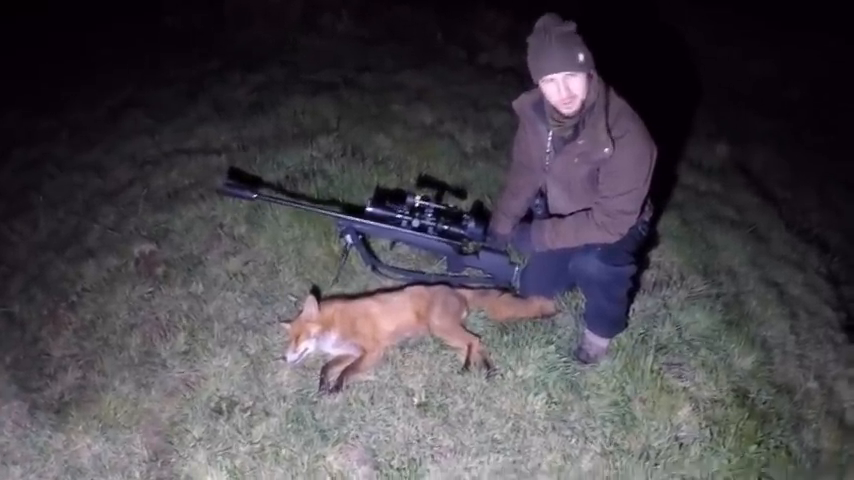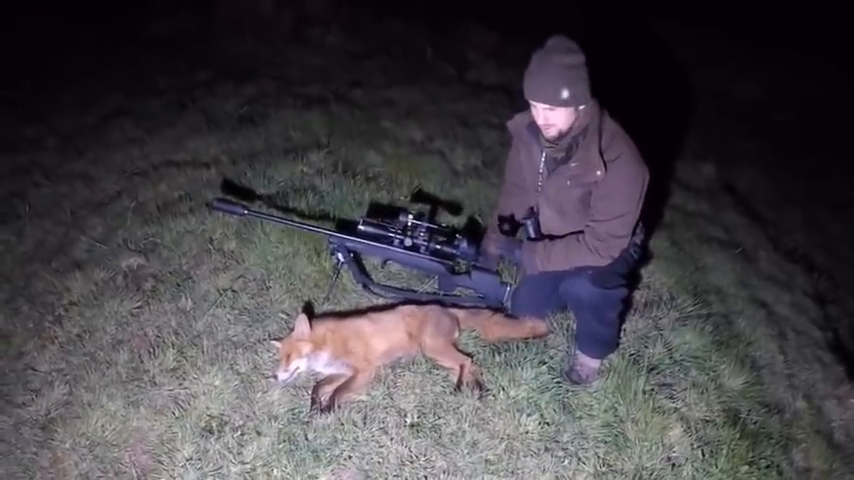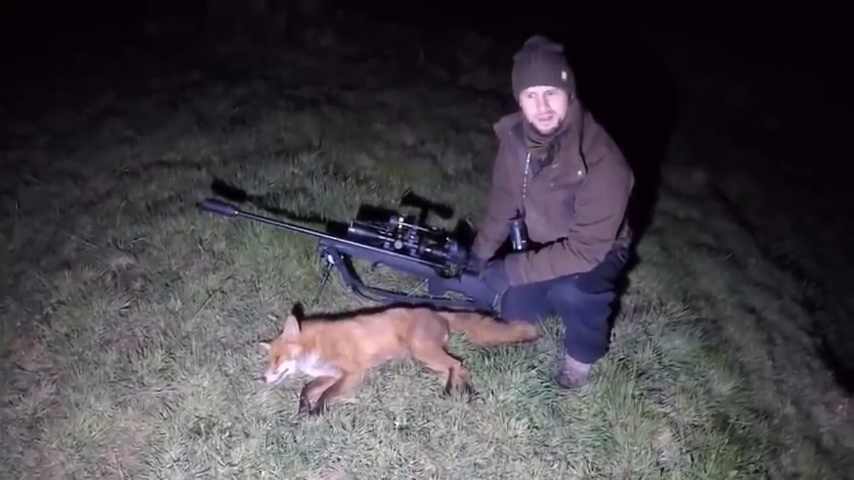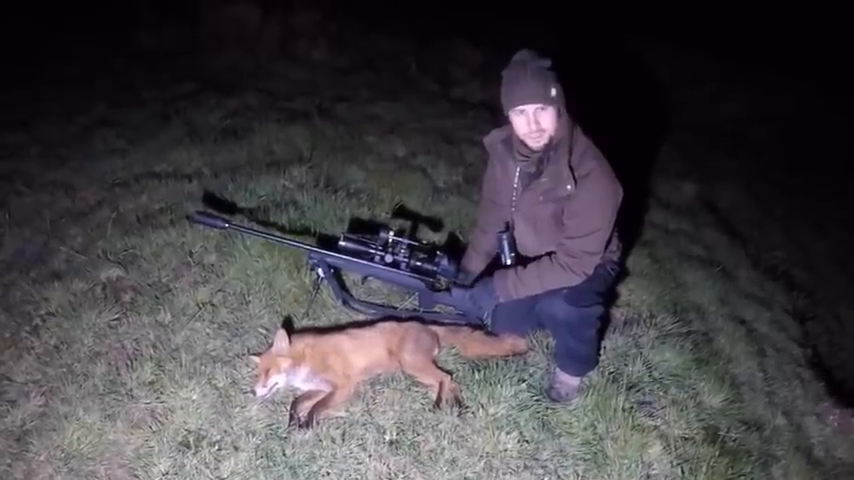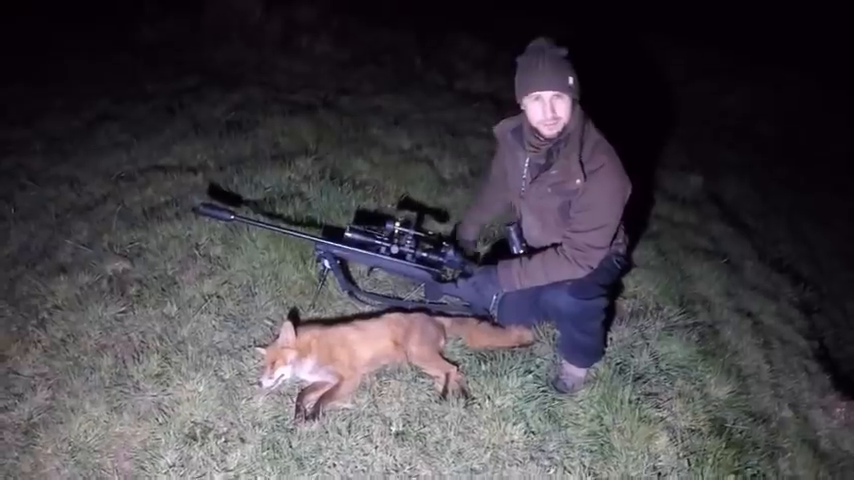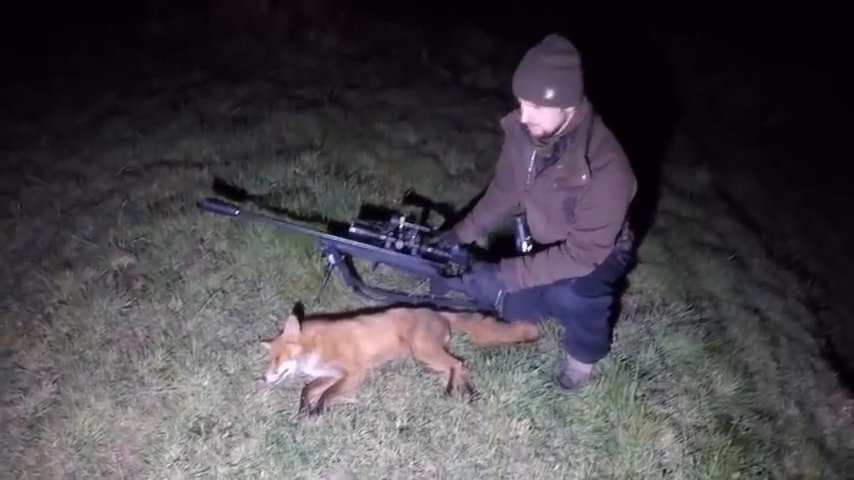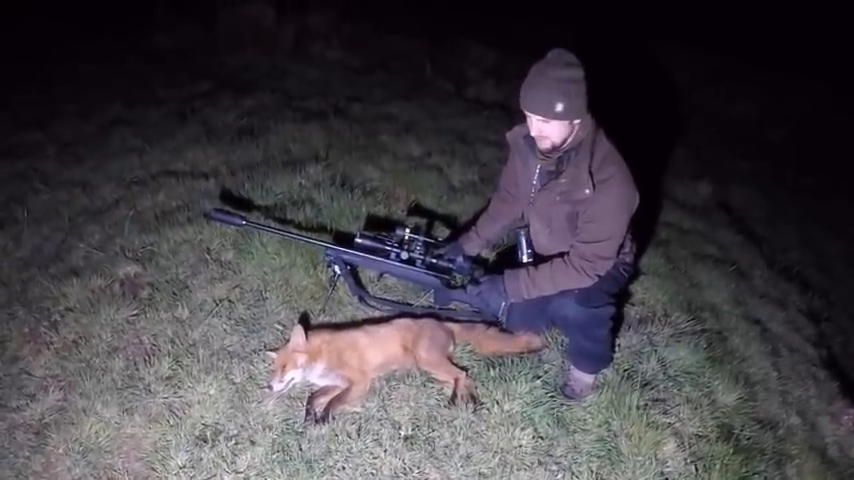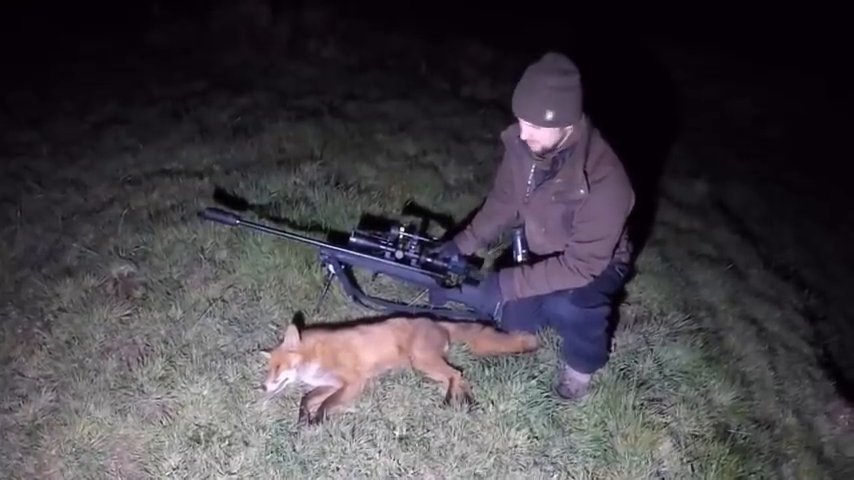We saw a lot of wildlife tonight. There were deer, badgers, even saw a little mouse. You can even see the ducks taking off and landing in the pond next to us. We were getting close to calling it a night, but just towards the end we kept seeing this just popping its head up in the distance. We couldn't tell if it was maybe a rabbit or a deer or what, but ended up coming down. Good job we stayed. And yeah, another one. Landowner will be happy with that.